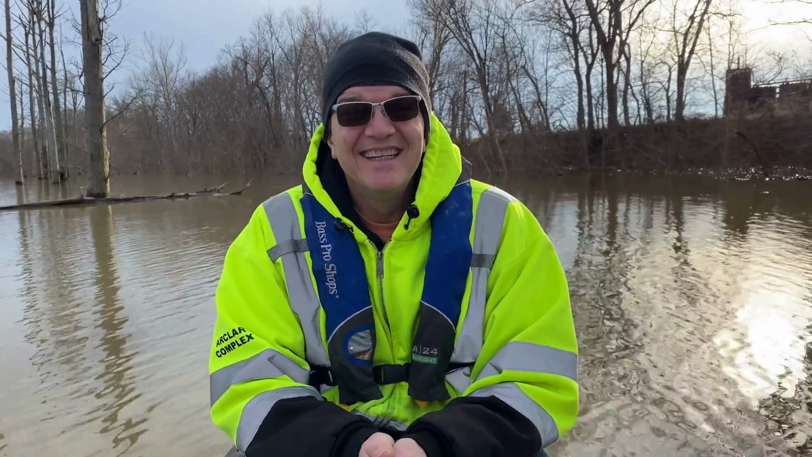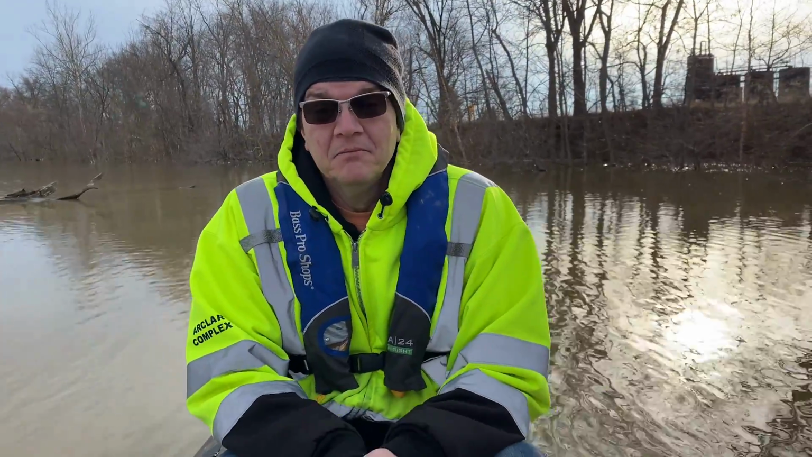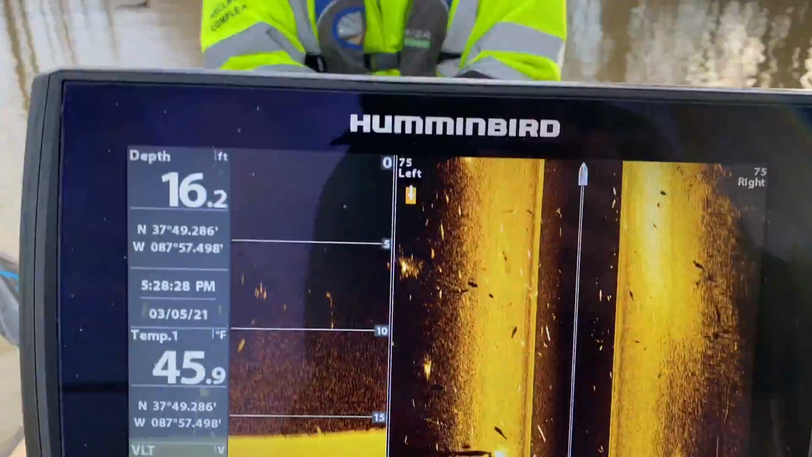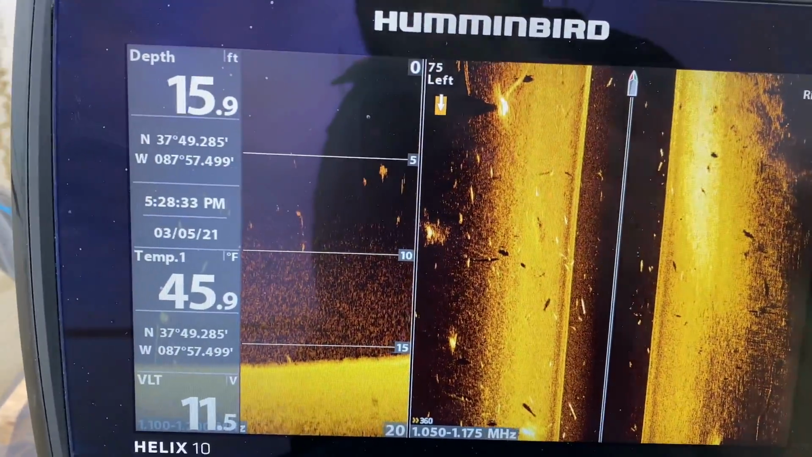What do you think about the, I'm not trying to show off or boast, but what do you think about the sonar system, the Helix 10? It's amazing, especially when you find out what you're looking at. It's really neat. If you didn't know what you were looking at, you would completely miss it, right? Absolutely. So I showed him quite a bit of stuff on what things look like in the water, so he's got a really great idea.